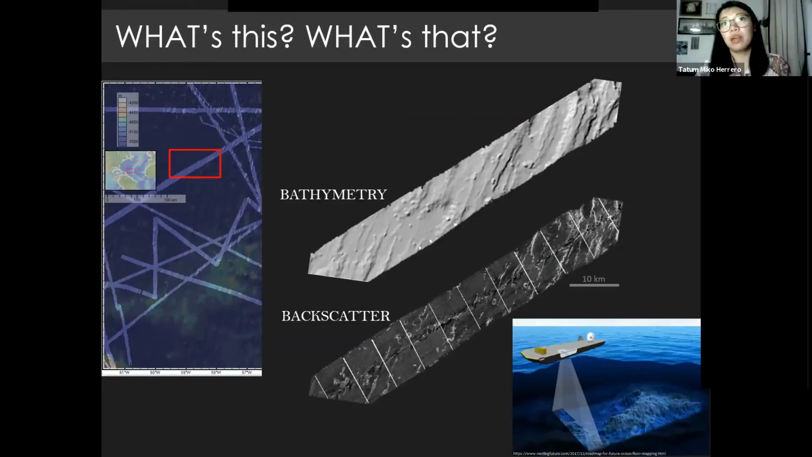So from the ship, if your sound hits a hard surface, it'll come back high intensity. And in my map down here, high intensity is white, so these parts over here. And low intensity backscatter is dark. That means that that's where sound was absorbed and didn't really come back to the ship.